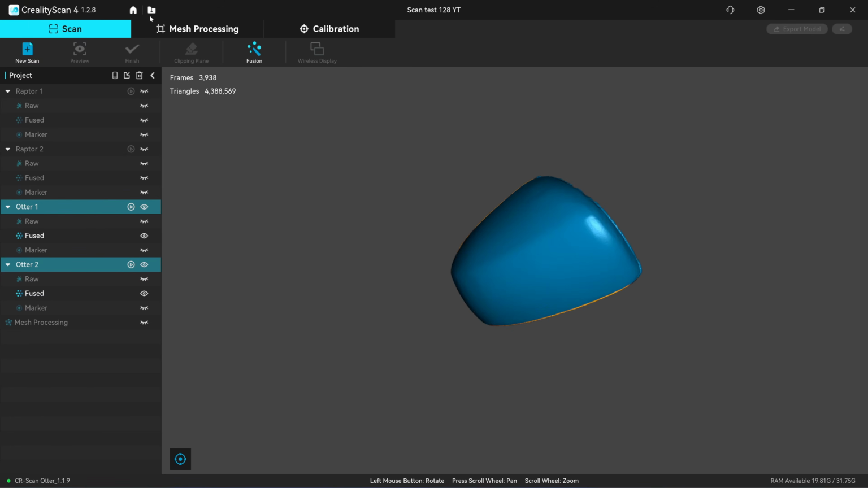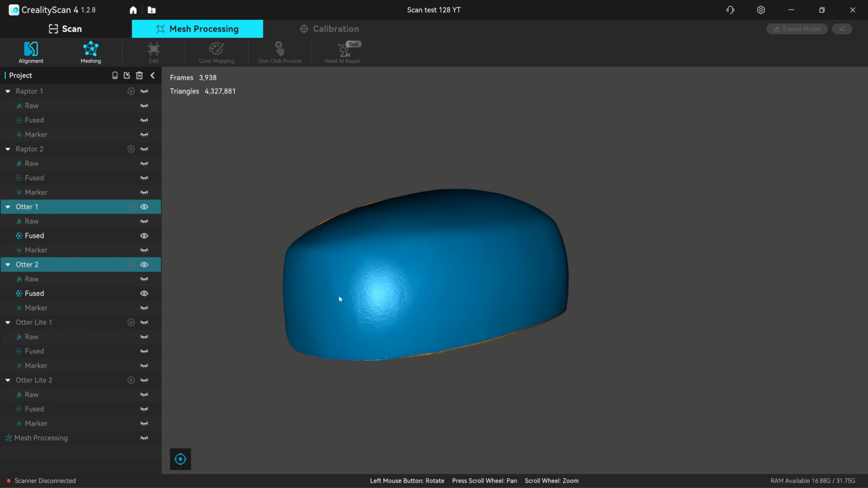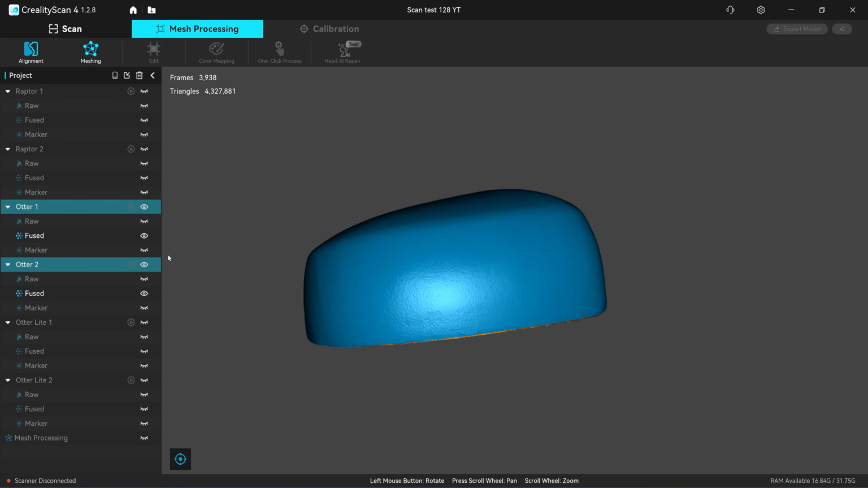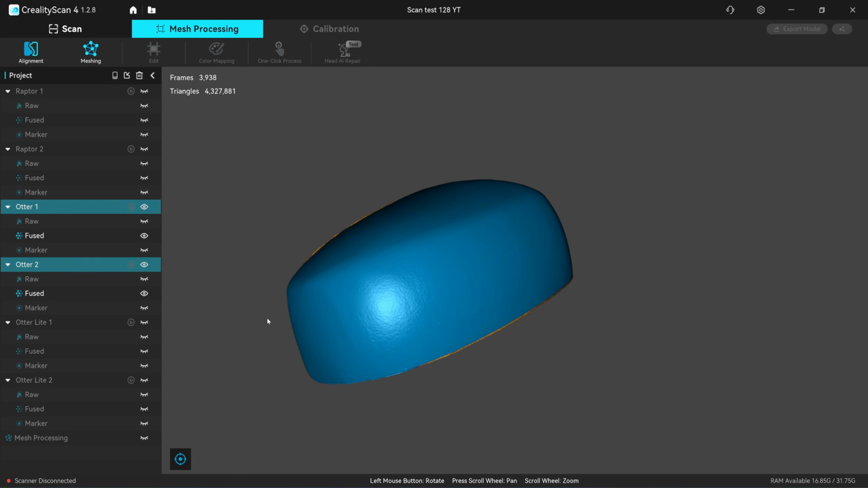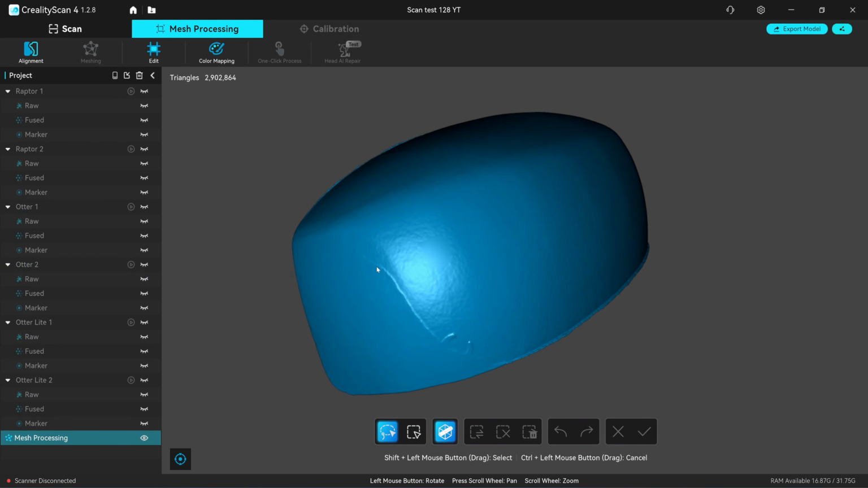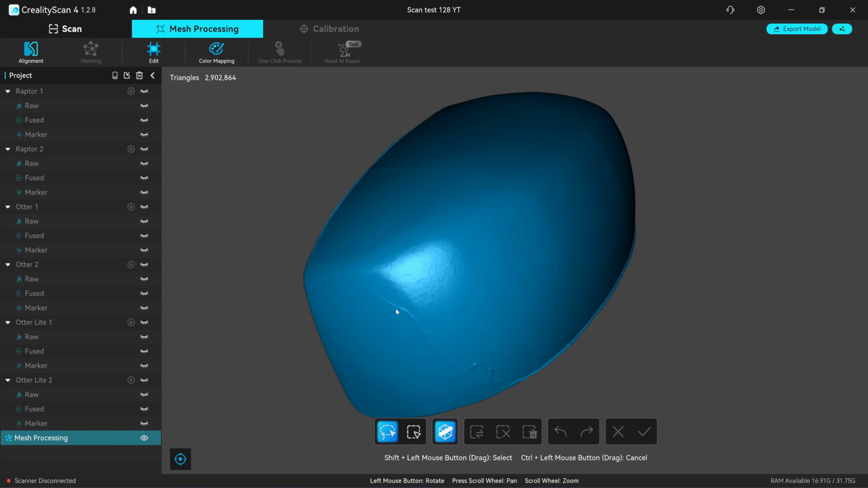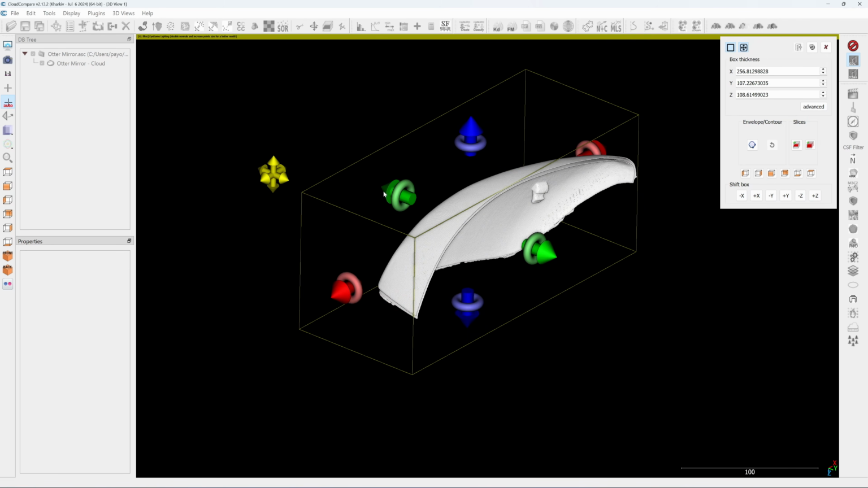Let me mesh it. It has 4.3 million. That's too much. Just 3 million is enough. After merging, you can see that there is no seam line between the two scans. You see that it has no visible seam line. But after I mesh it, this is the mesh data. You can see a faint seam line standing out along the edges here.